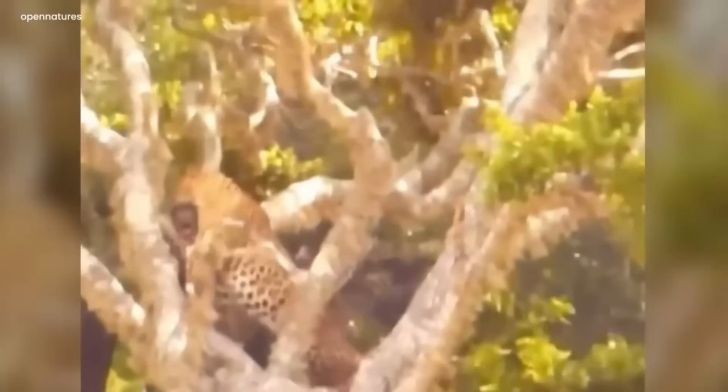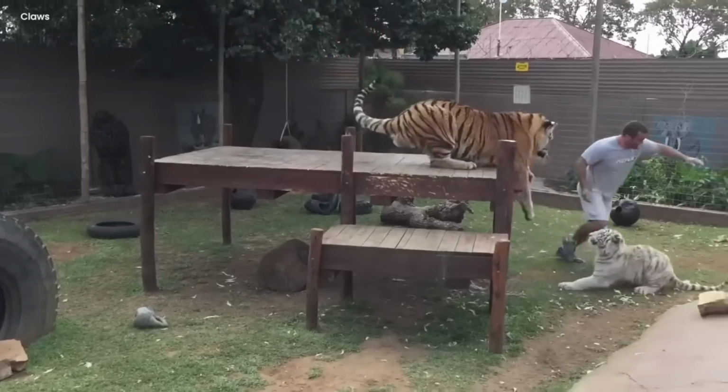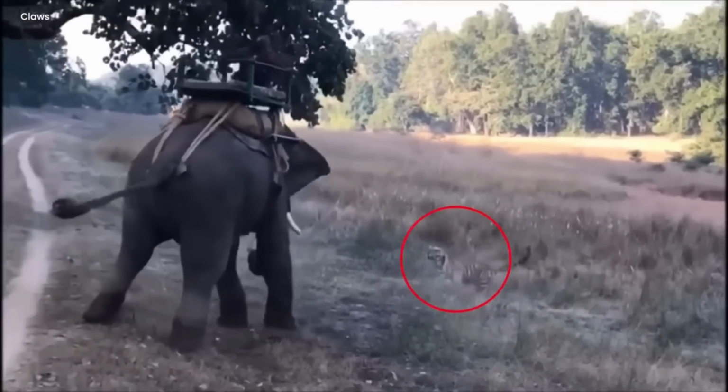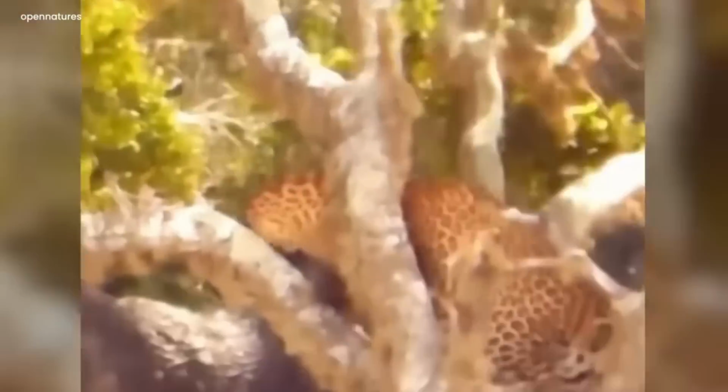Survival of the swiftest. Buckle up your seatbelts because you'll witness one of the most daunting encounters between a wild beast and its alleged prey. The video began with a leopard tightrope walking over a tall tree in the forest.